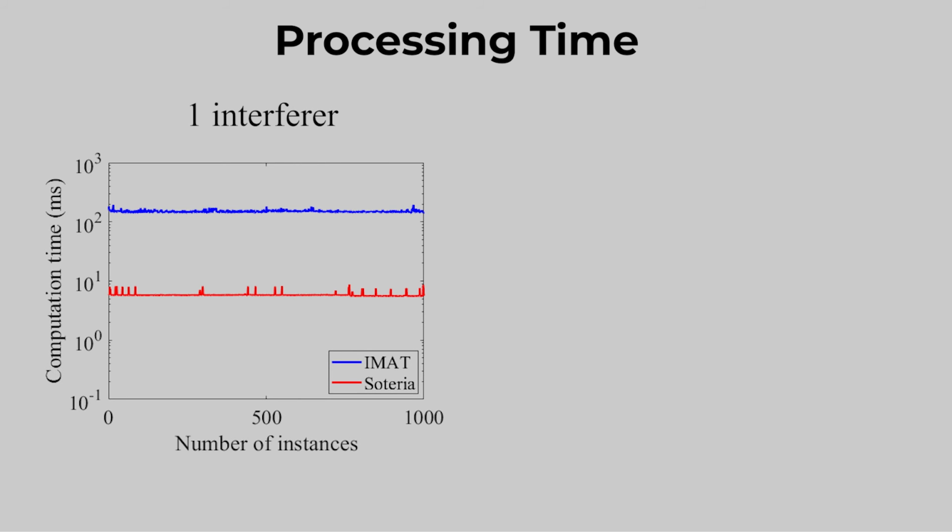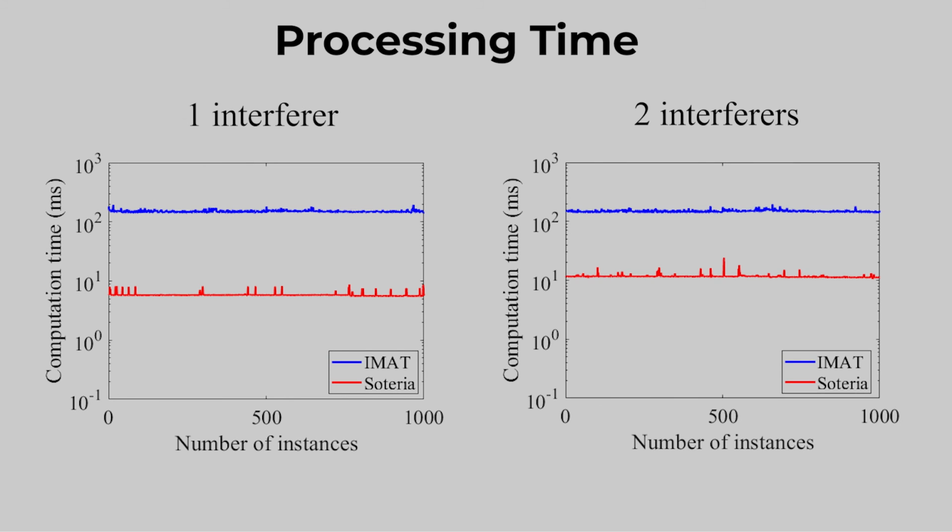Now we show the processing time performance. The time consumption of the data transfer between the CPU and GPU is included. In the 1 interferer scenario, the computational time of Soteria is around 5 milliseconds, which is much smaller than the state-of-the-art IMAT algorithm, which takes more than 100 milliseconds. In the 2 interferer scenario, the computational time of Soteria increases but is around 10 milliseconds, and the computational time of the IMAT algorithm is more than 100 milliseconds. We see that the computational time of Soteria is much smaller and can meet the real-time requirement.